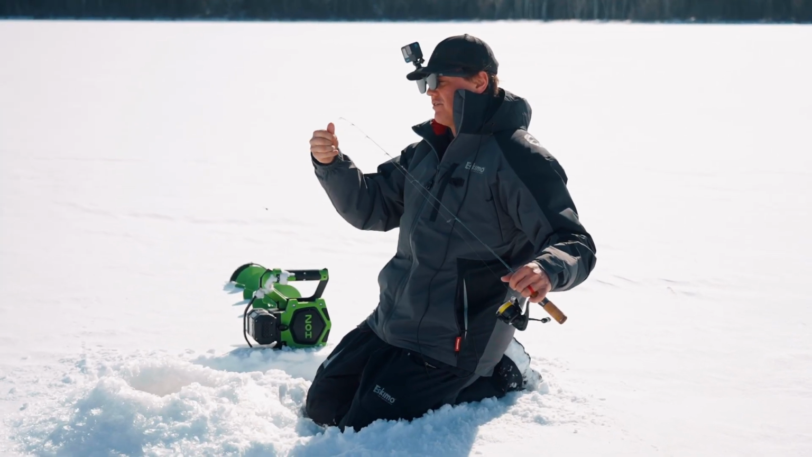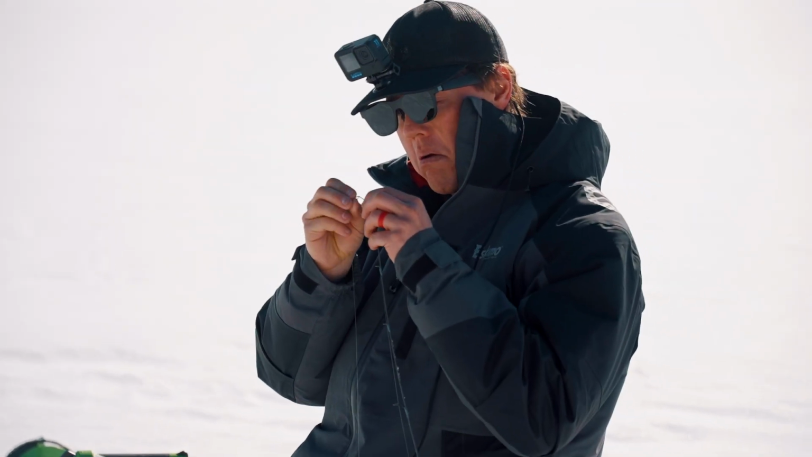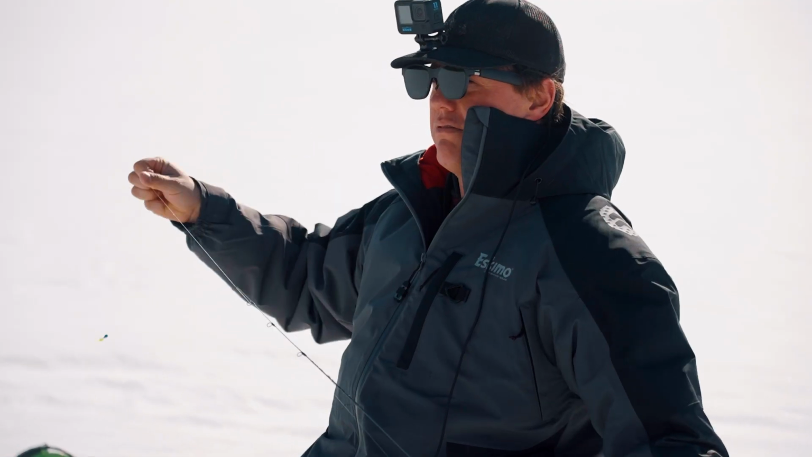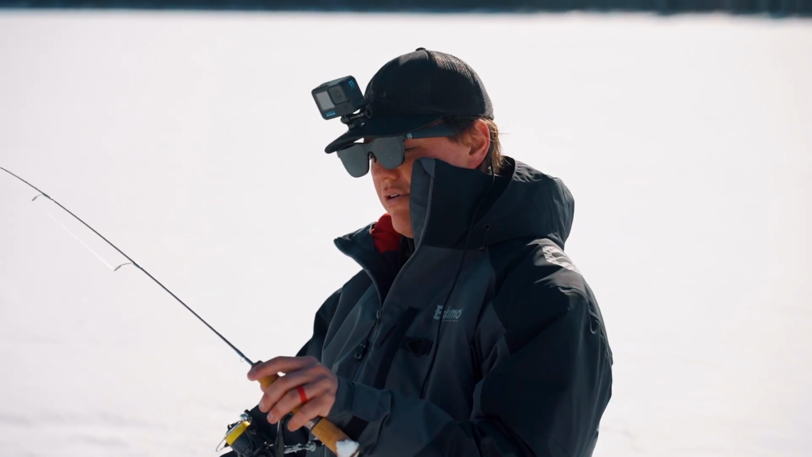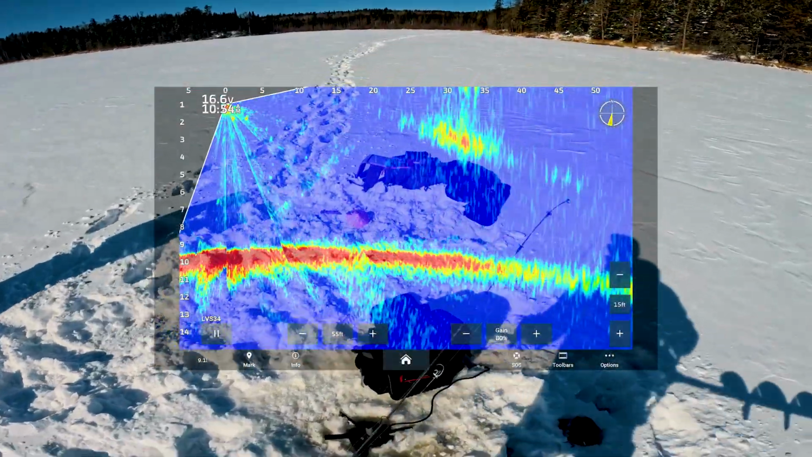My line's getting tangled and I don't know what's happening. Like I think there's knots around my rod tip right now. I feel like such an old man. I remember when we were fishing with paper graphs and it printed out all your data. Back in my day, we lined up the trees to find our fishing spots.